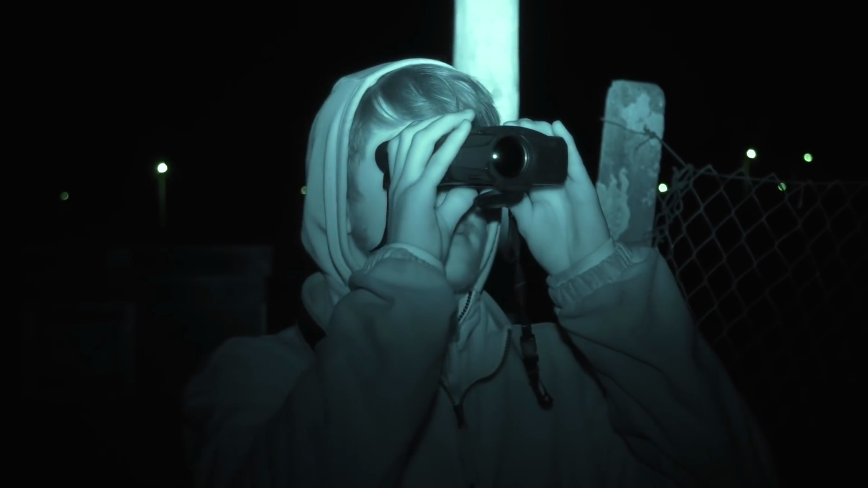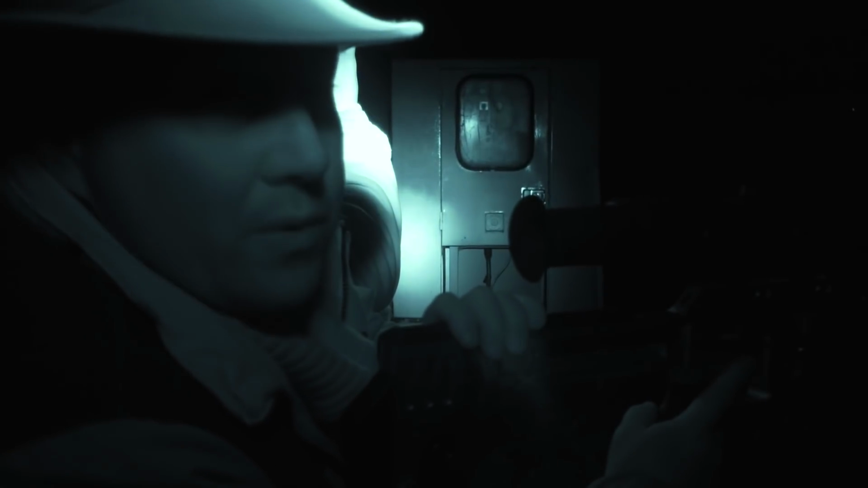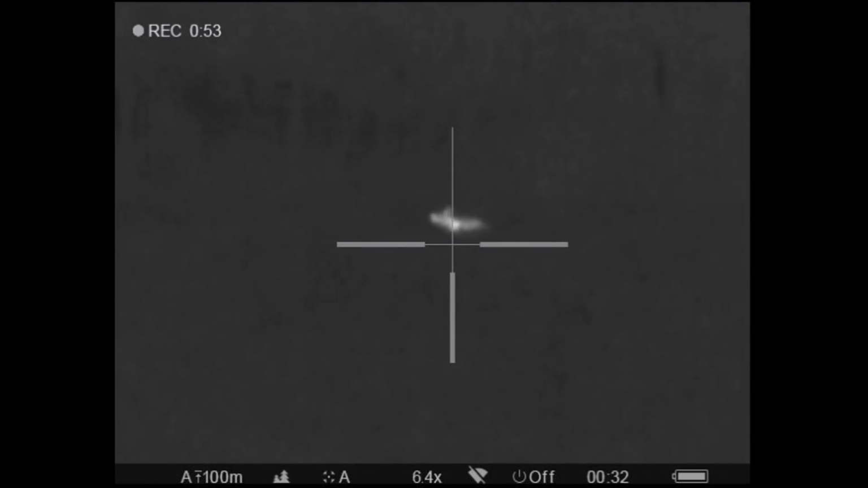As we head to Rat Central, Charlie on the Accolade thermal spotter spots a fox in the field. This could be interesting. We've got a fox sitting out in the paddock just behind there. Obviously we're using an FAC air rifle. I really wouldn't want to shoot it much past 30-40 yards, so we're going to just have a creep and see if we can get a little bit closer to it. Have a bit of a squeak and see if we can get any interest.